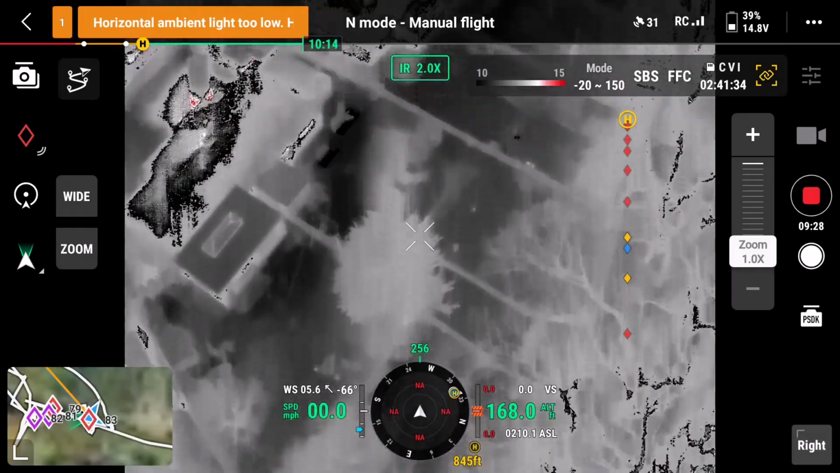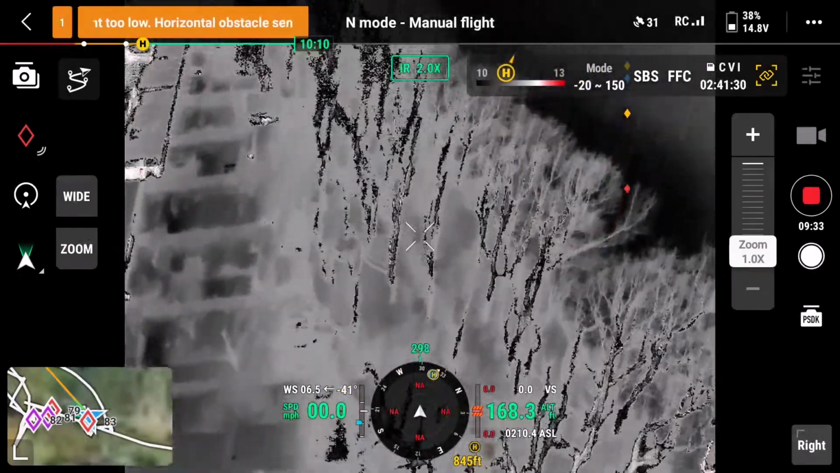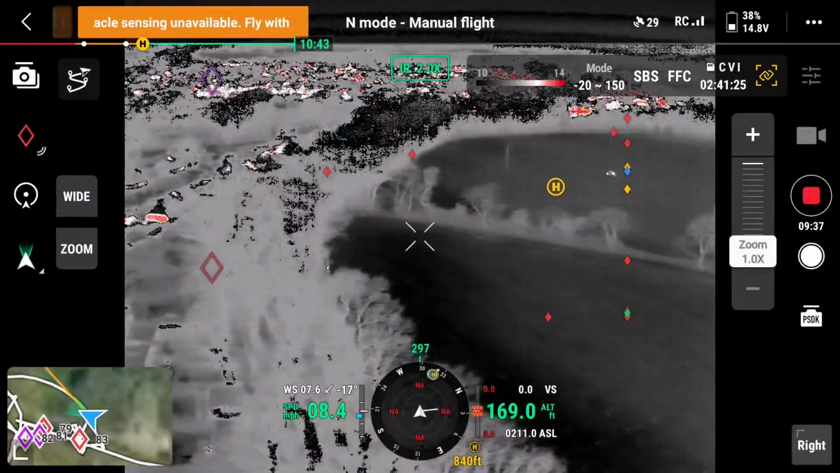So that was the end of the search. Unfortunately, we didn't find the missing dog. Oh dear. Found a hedgehog. But hopefully it gives you an idea of how we search at night.